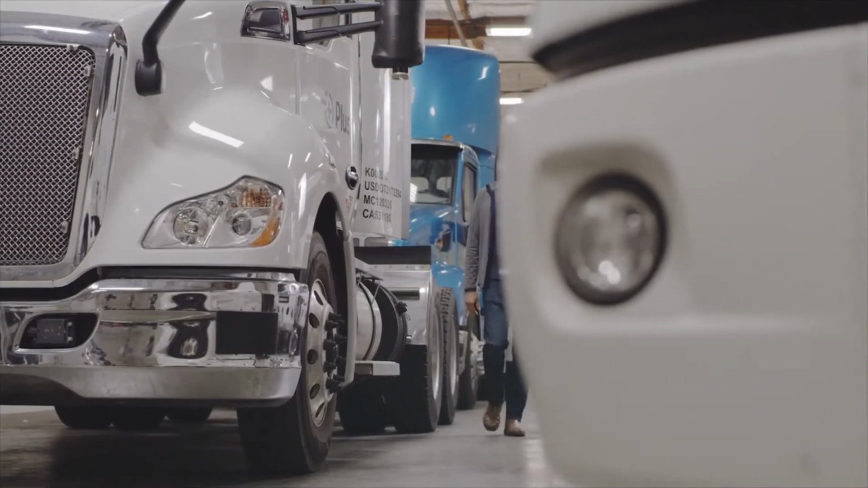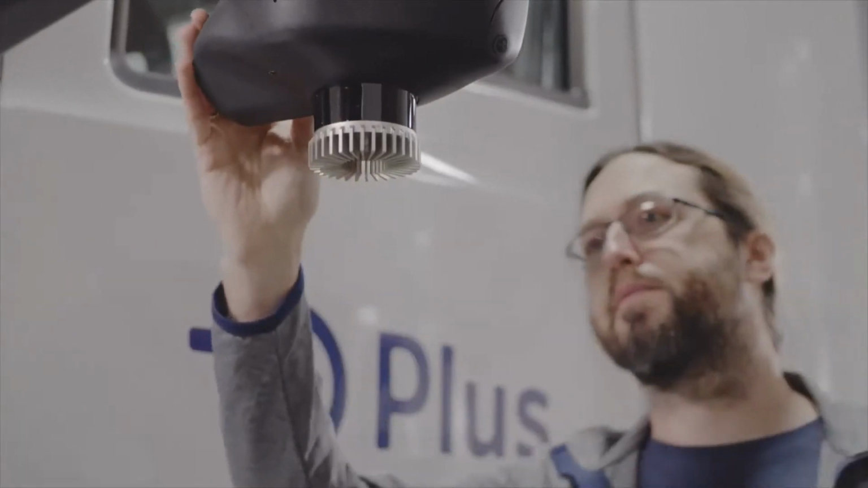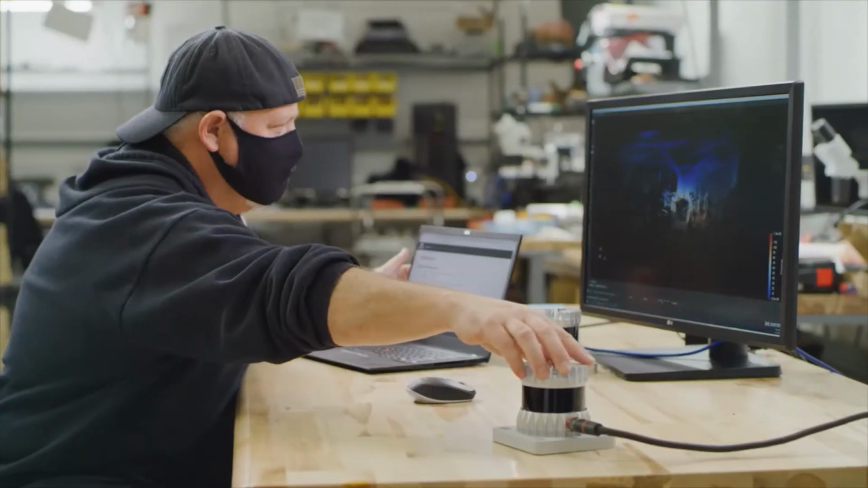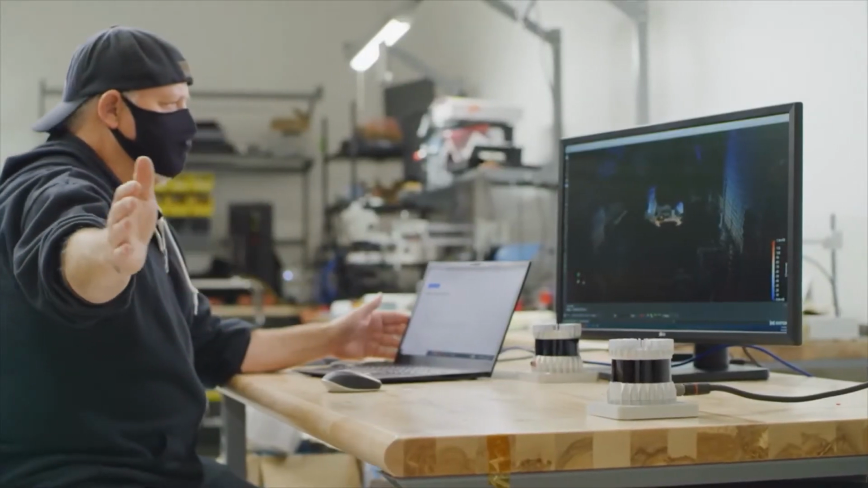The wide field of view and the broad opening angle on the OS1 sensor is an absolutely perfect fit for our trucking system. It makes it possible for us to have 0 blind spots anywhere. The high resolution of the Ouster Lidar is absolutely critical for our perception system.